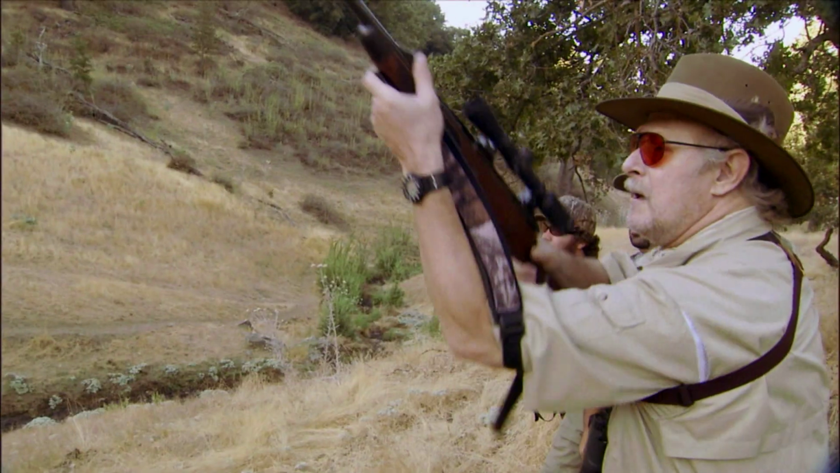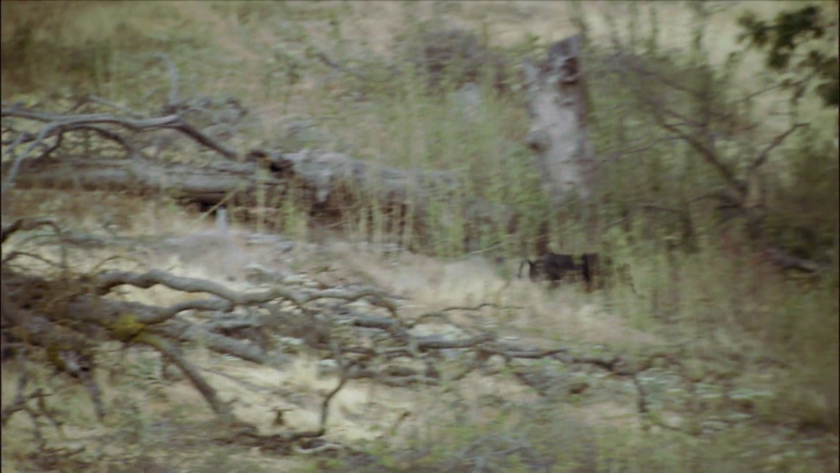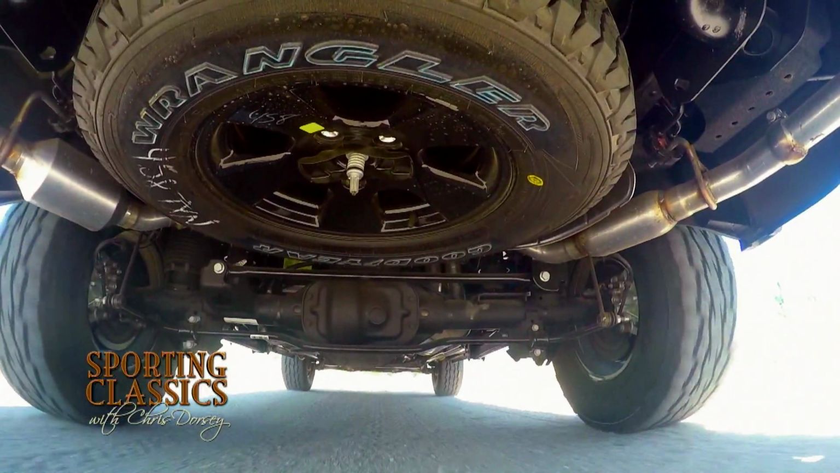Trying to control the feral hog population by hunting one at a time sort of feels like emptying the ocean with a bucket. It's never going to happen. But it's better to make a small contribution than none at all, and it's a whole lot of fun.